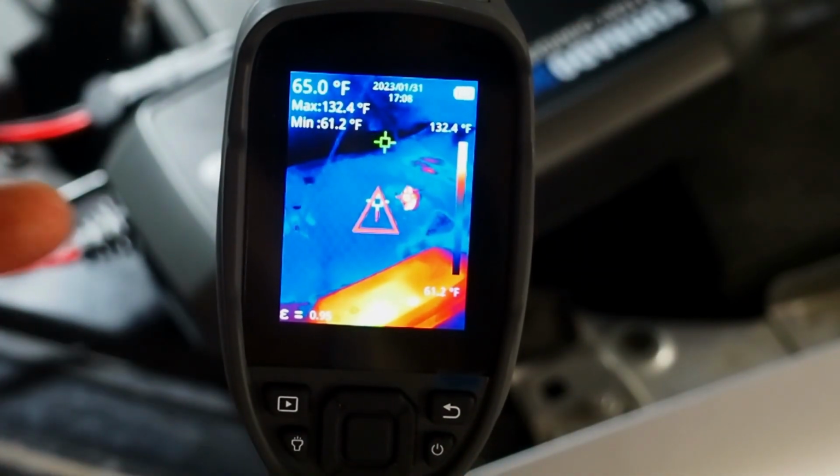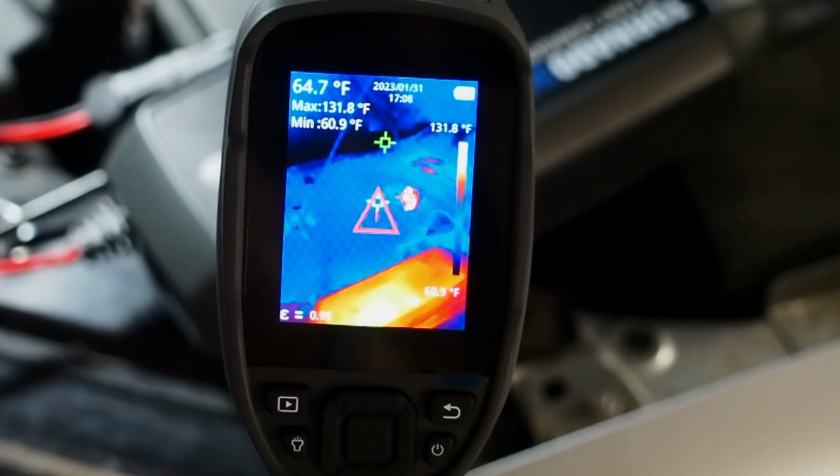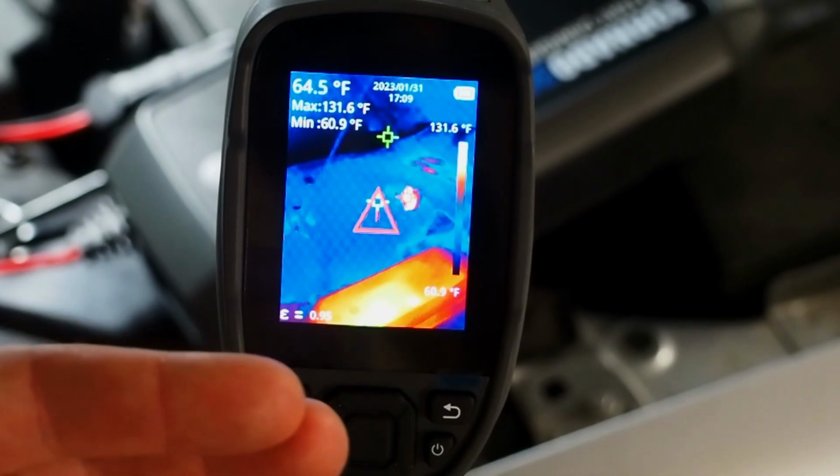So that's the basic run through of all the stuff we have in the tool. We'll show you some sample images and a couple of sample videos just so you can get a little bit more of a feel for what this thing can do.